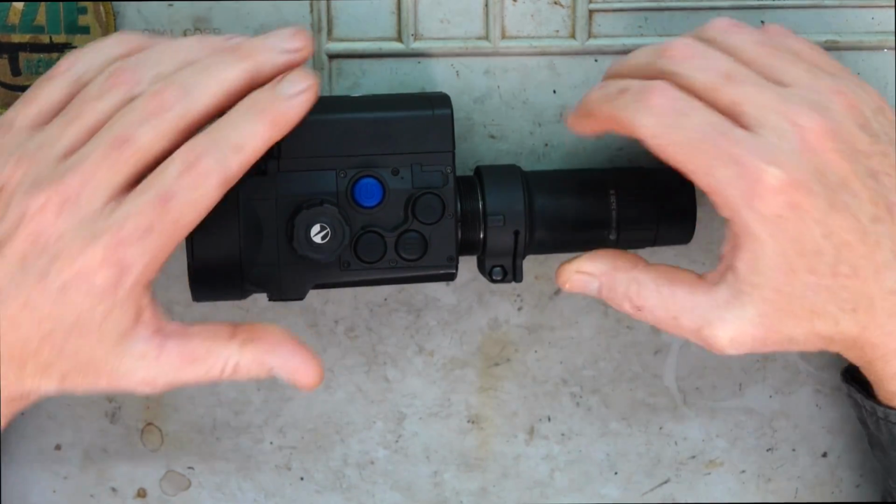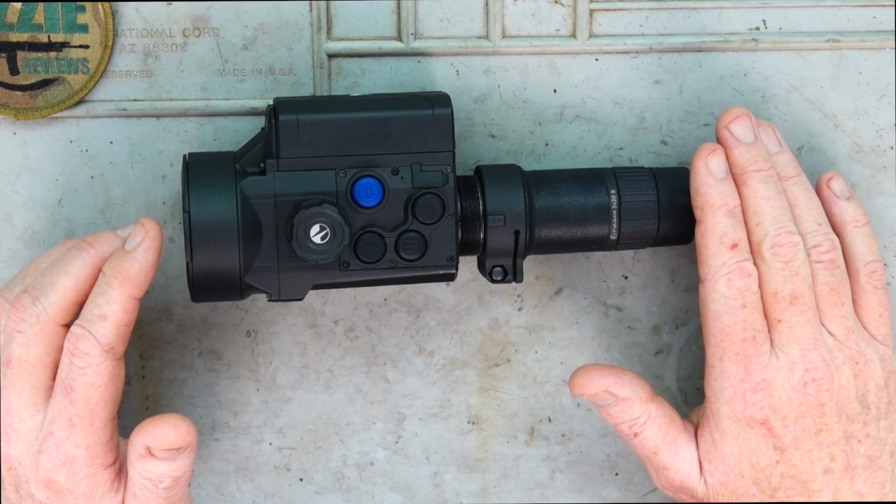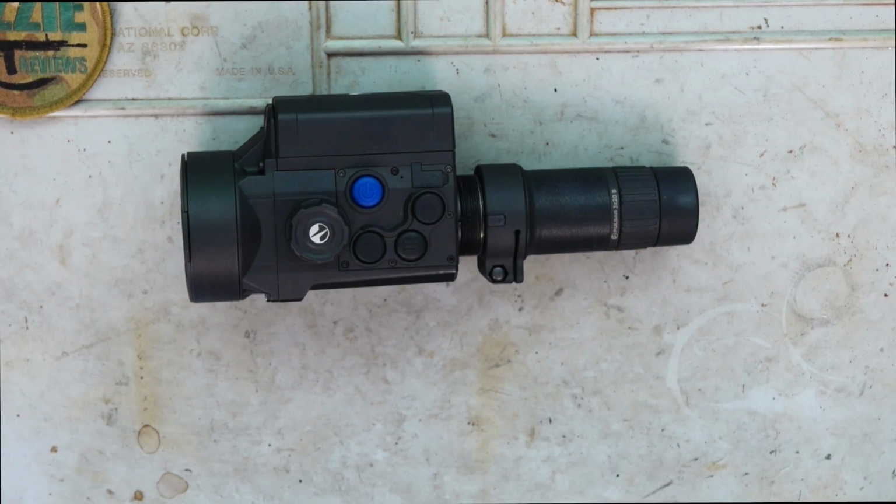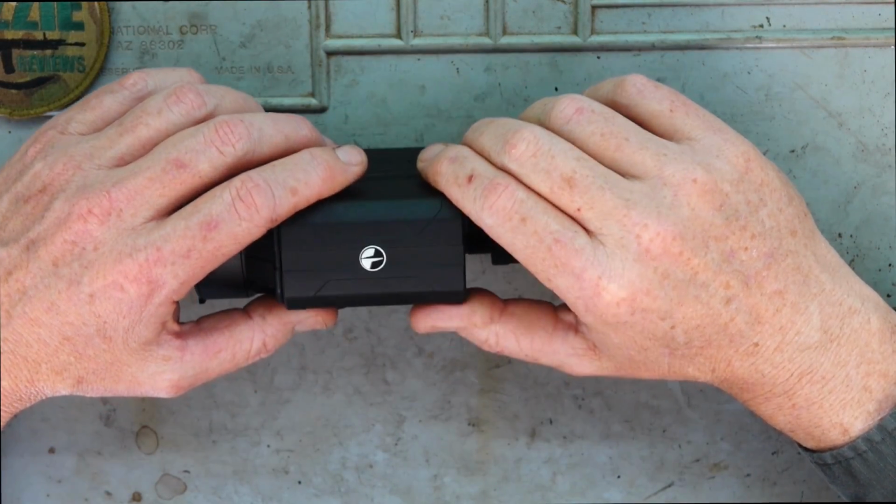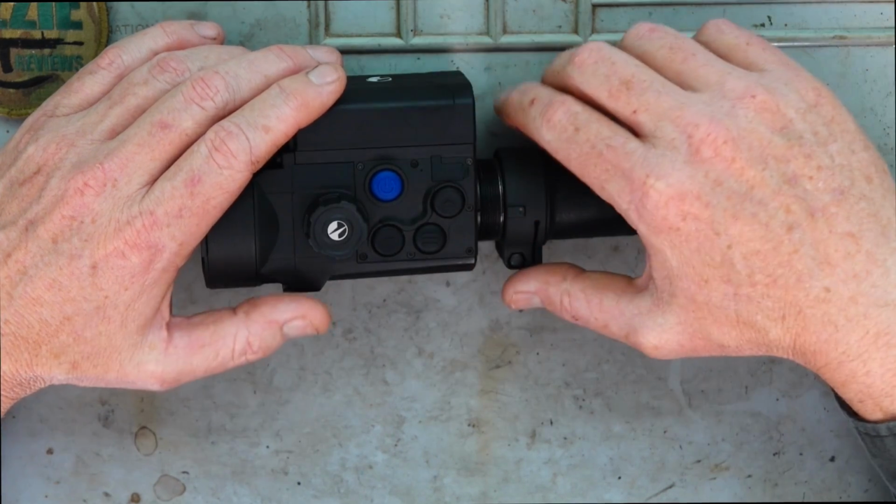Now the dimensions on it, with the actual eyepiece, it's 21.7 centimeters long or 8.5 inches. Without the eyepiece, it's 10.3 centimeters or 4 inches, okay? So it's a really nice compact unit. It's 78 millimeters or 3.1 inches wide, and we've got 84 millimeters or 3.3 inches high.